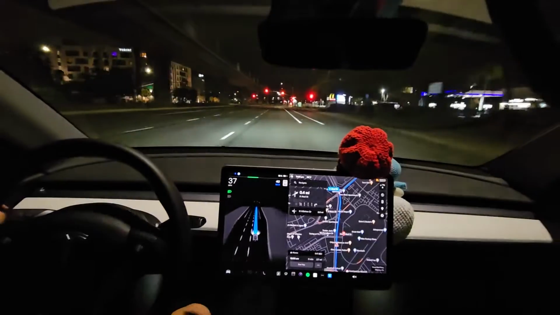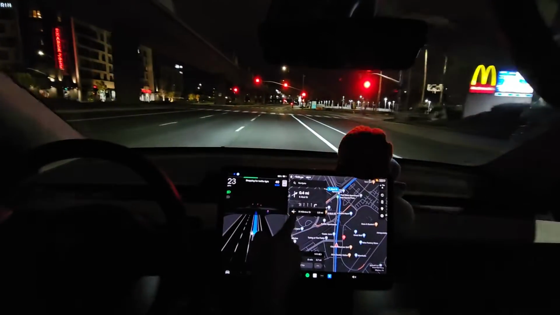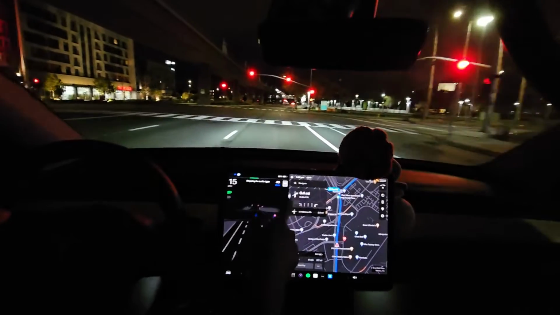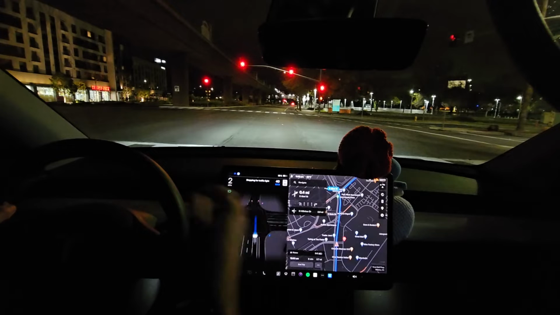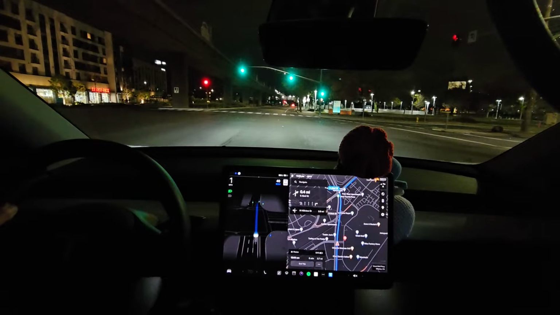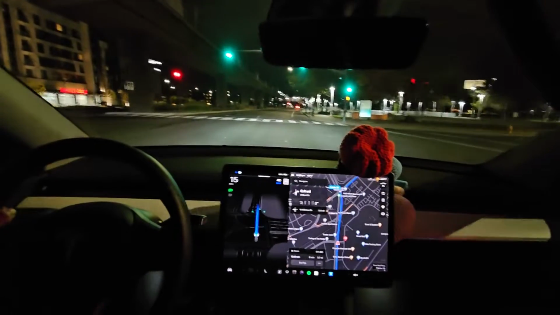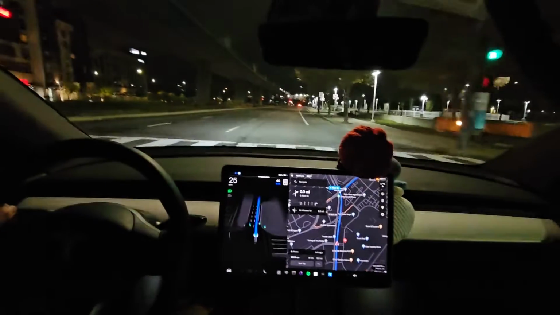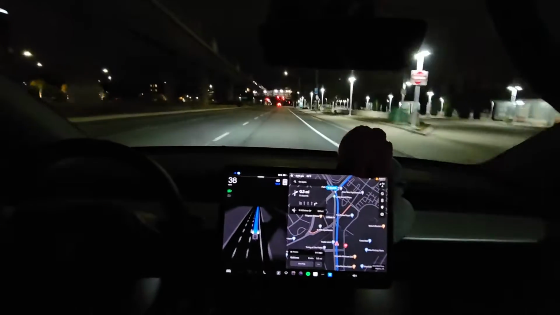So, oh, they added U-turns here now. I've never seen that. I don't know if it can automatically do U-turns now, but they added U-turns here. So I need to find a street where I can do a U-turn. Yeah, I don't think it could do U-turns before. It never did U-turns before, as far as I remember.